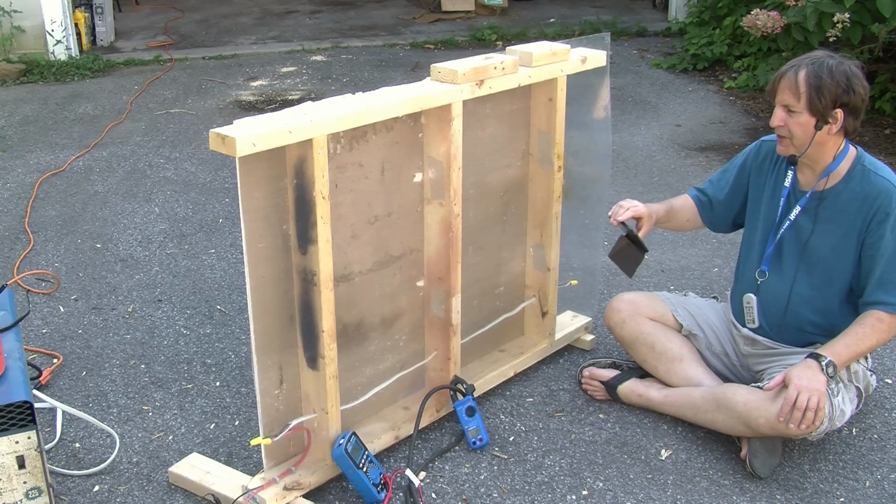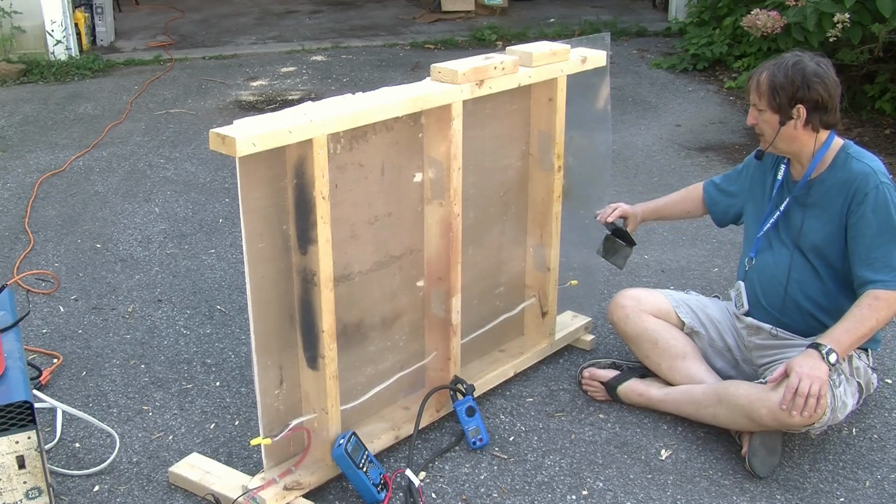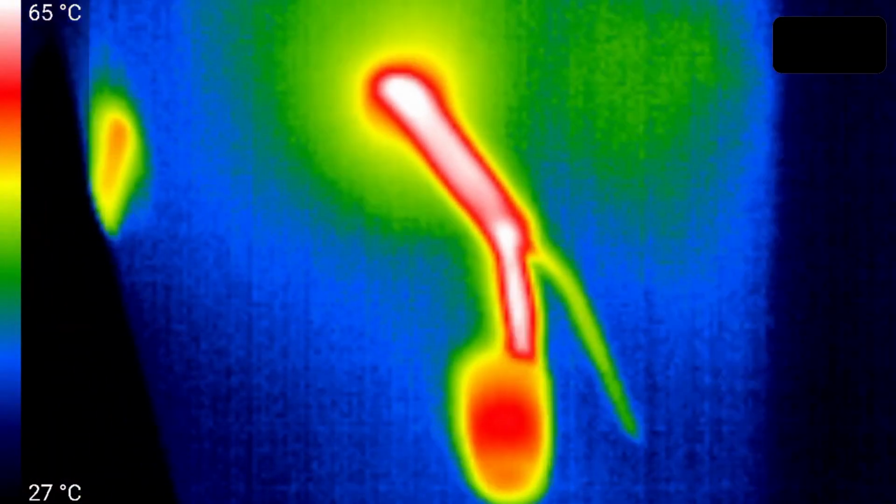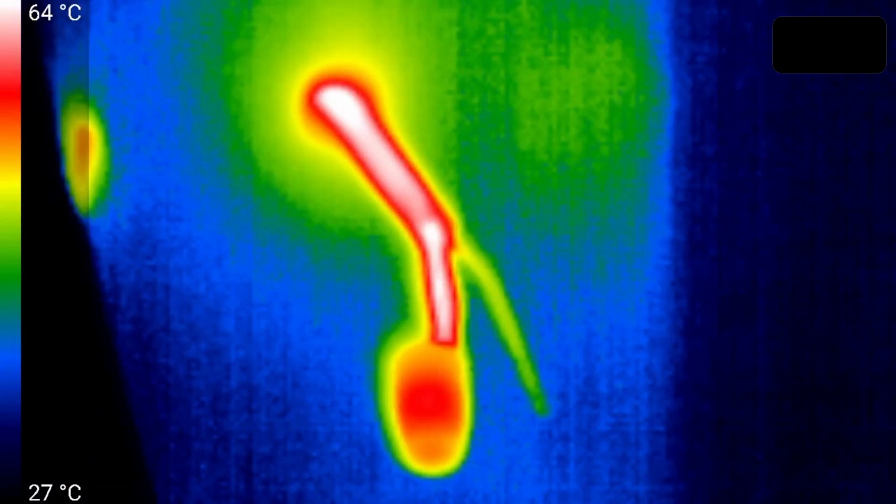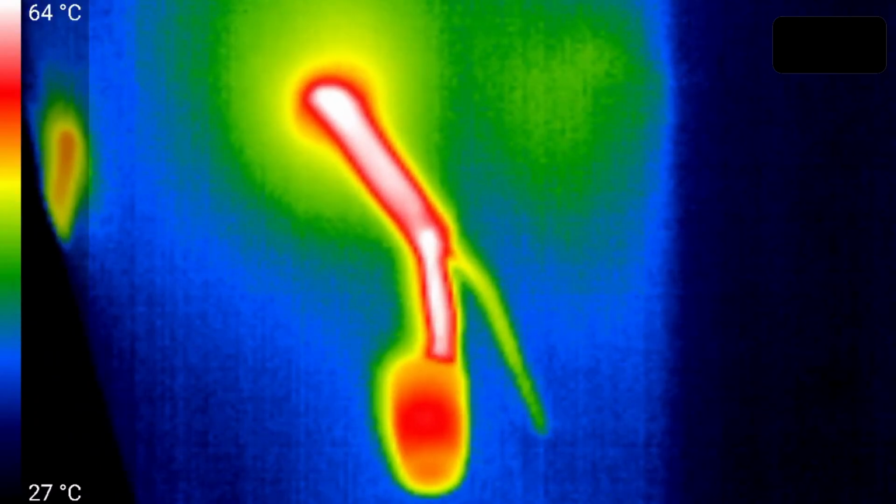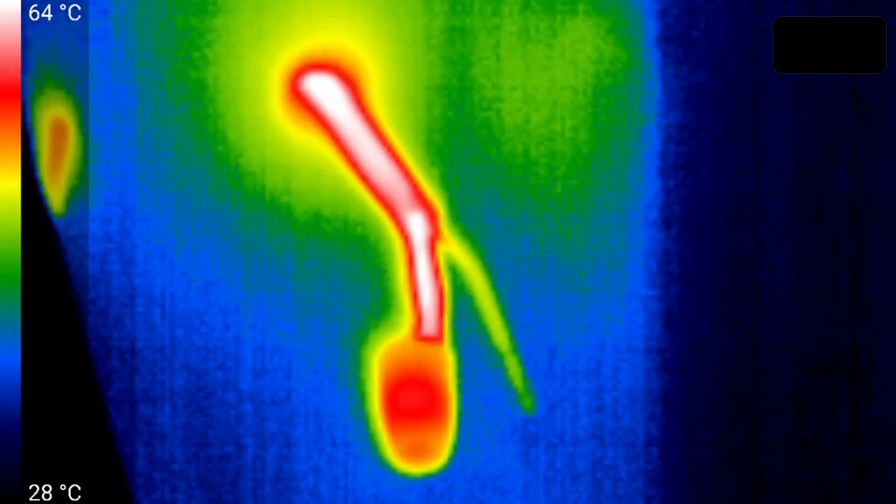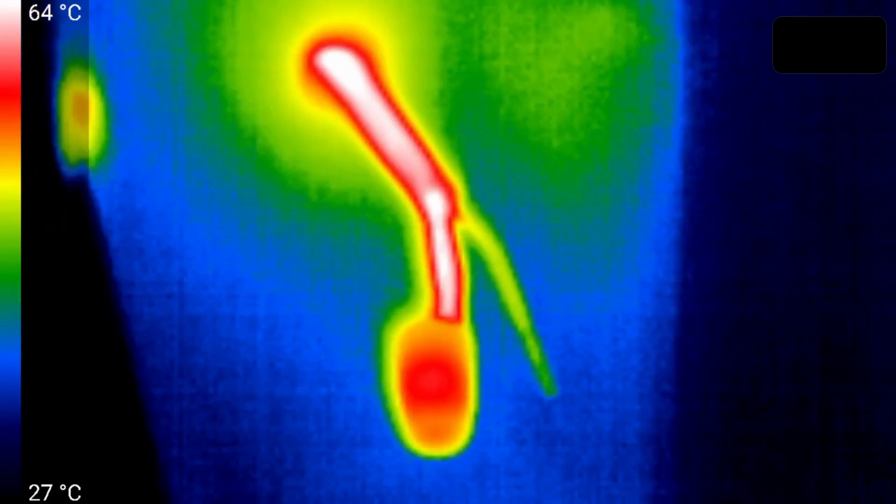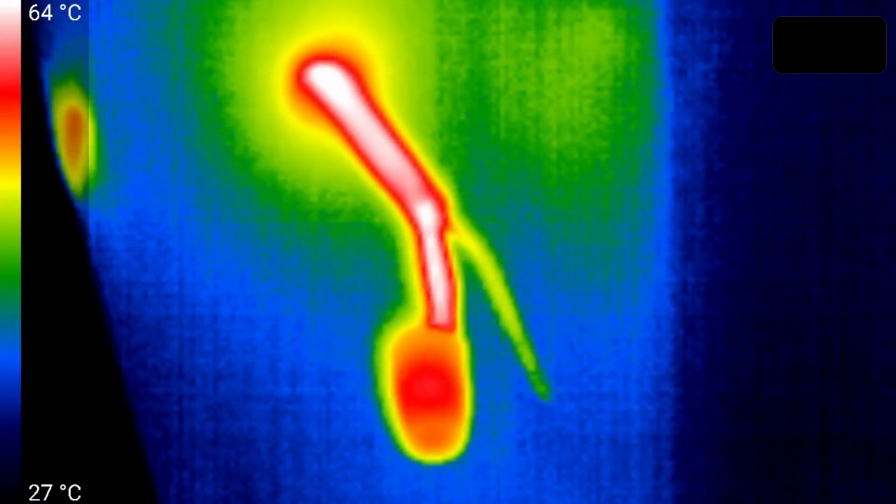Some interesting results with the thermal camera. If I put it around behind the plastic, what you can see is the peak temperatures of the cable are now somewhere in the mid 60s degrees Celsius, and clearly warm around where it goes through the 2x4 right in the center, and the MAR connector is once again pretty cool, or relatively cool, compared to the rest of the wire.